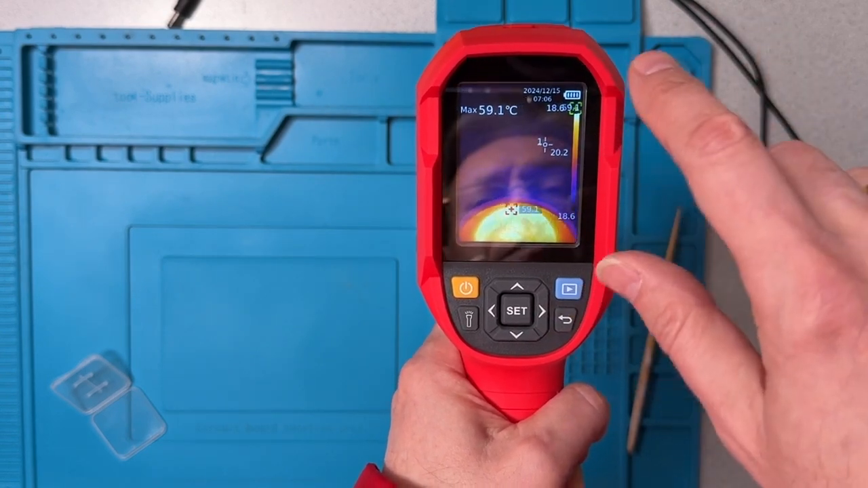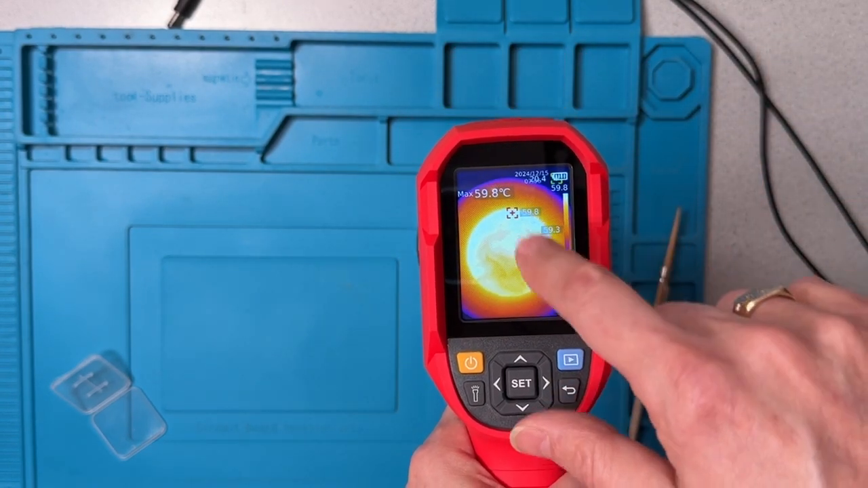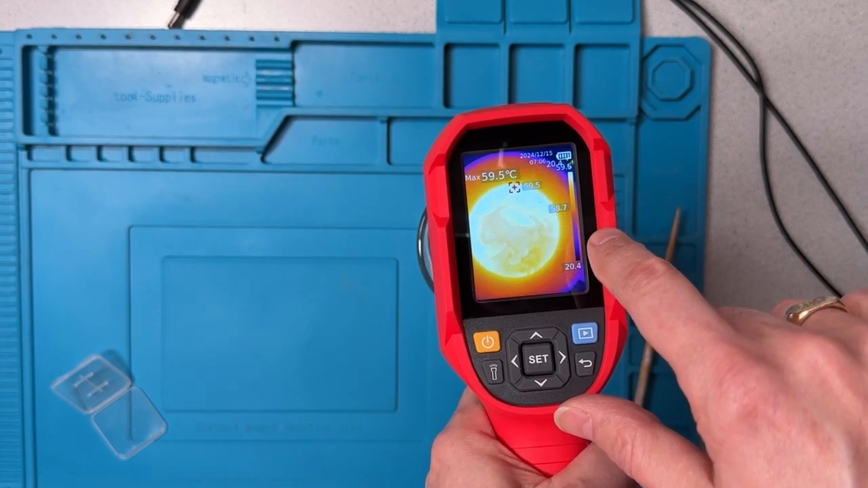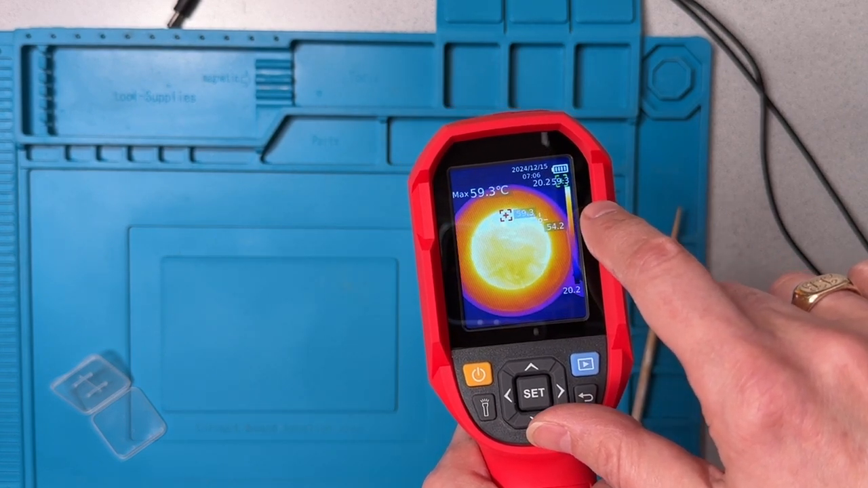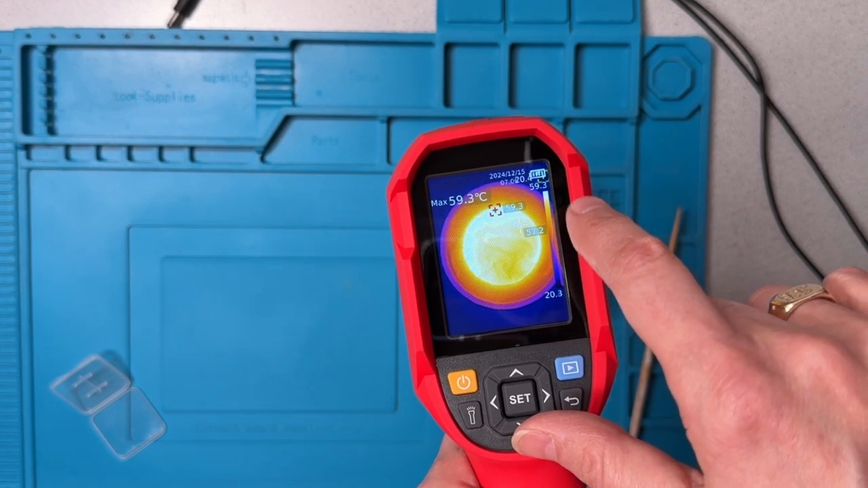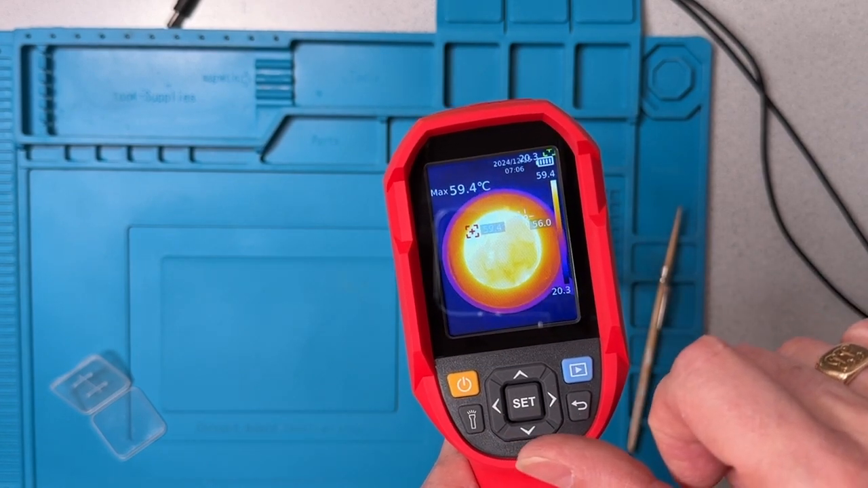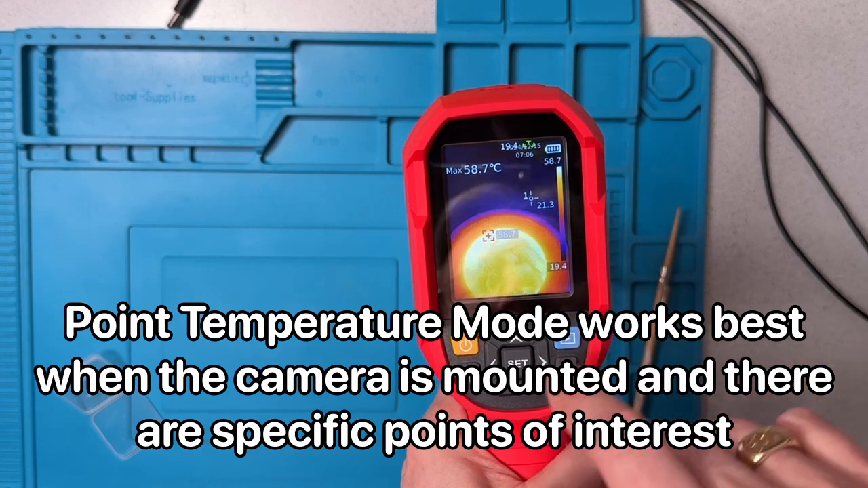So right now, of course, it's showing me a cool area. If I move it down, it stays at the same location in the frame, but it's showing me the temperature in the frame at that point now. And it's probably a little bit hard to see, but it's currently showing that the hot area for the liquid is about 57 degrees. Now I can turn on up to 3 of these points.